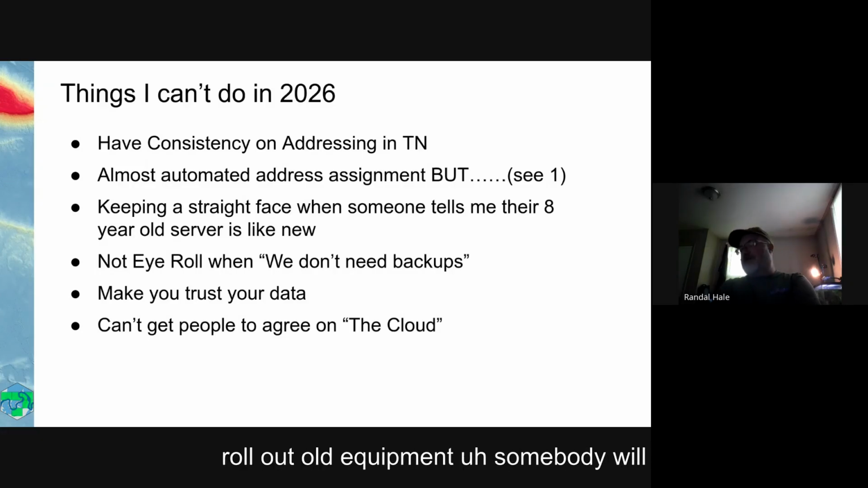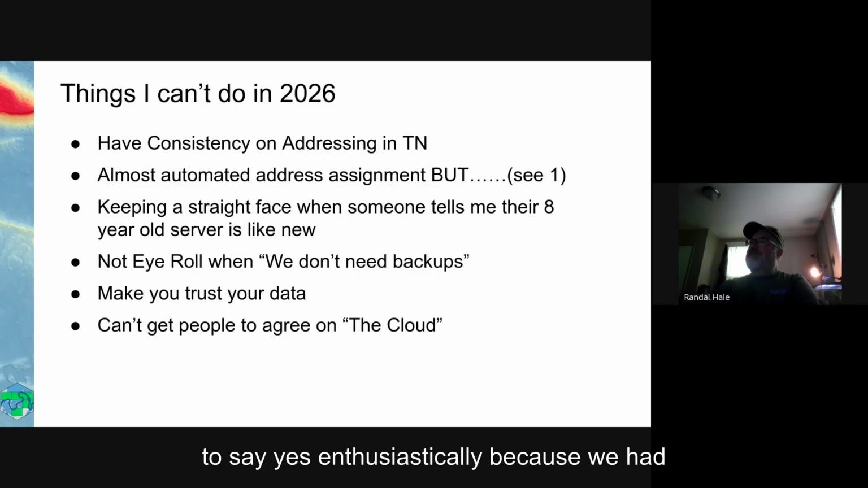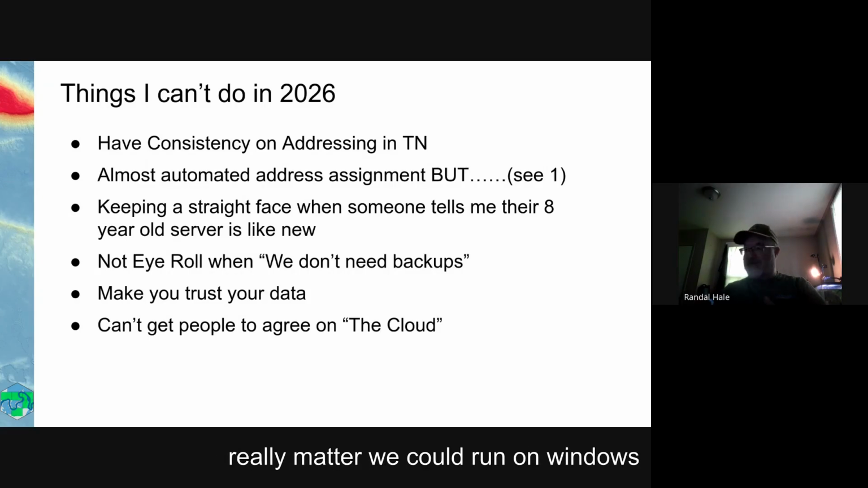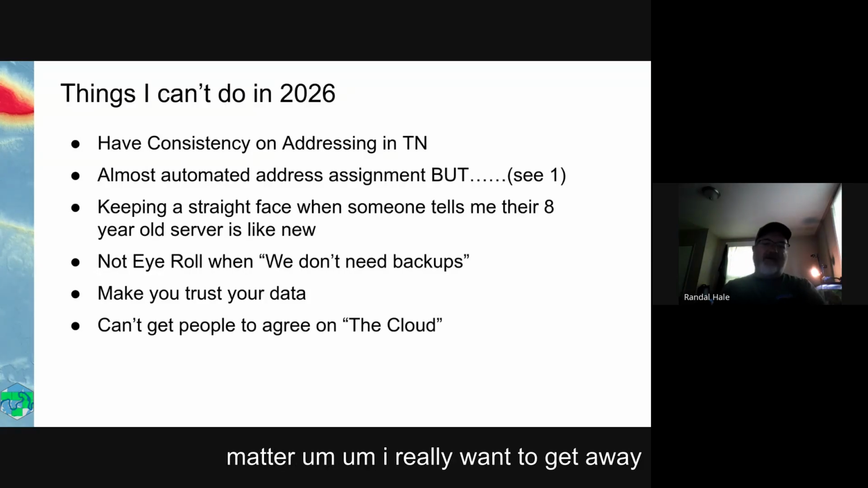People wanting to roll out old equipment. Somebody will drag an 8-year-old server out of the closet and go, can we use this? And I used to say yes enthusiastically because we had a Linux backend, we had PostGIS. It didn't really matter. We could run it on Windows. Operating system agnostic. It doesn't matter. I really want to get away from that because, man, it's awful when you're using that old of equipment.